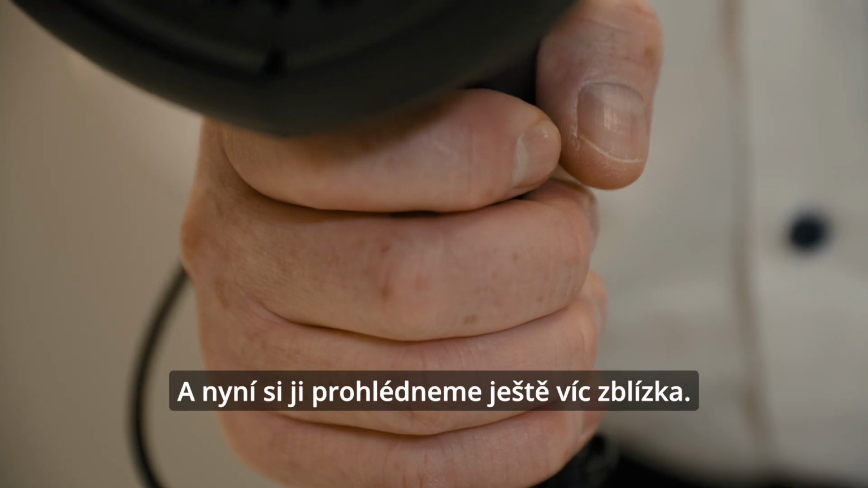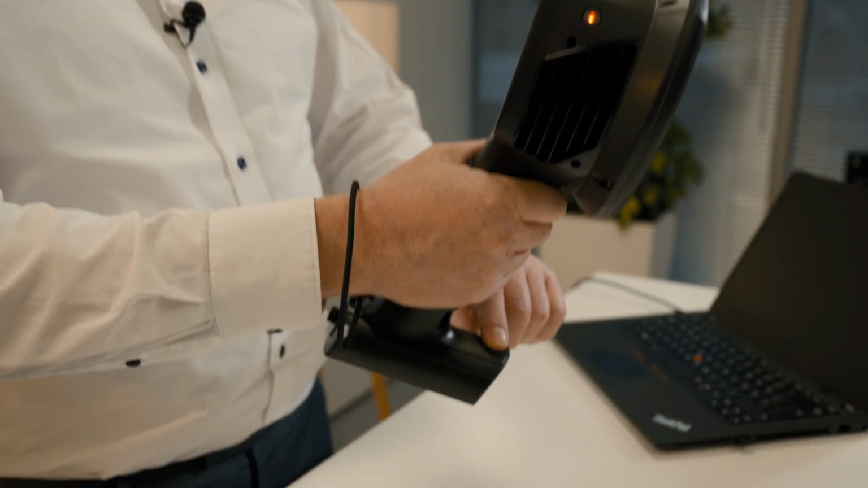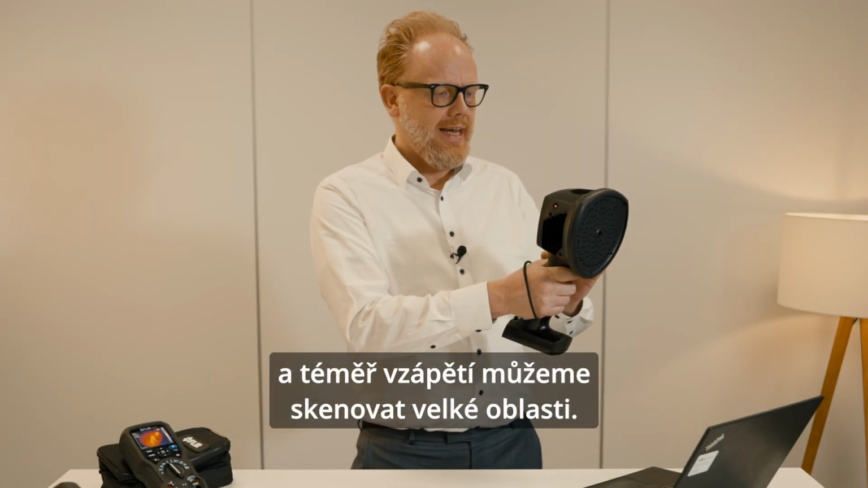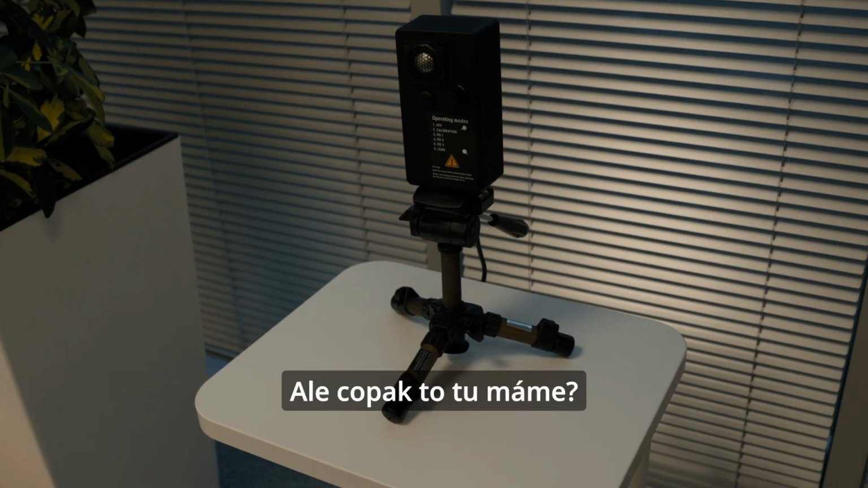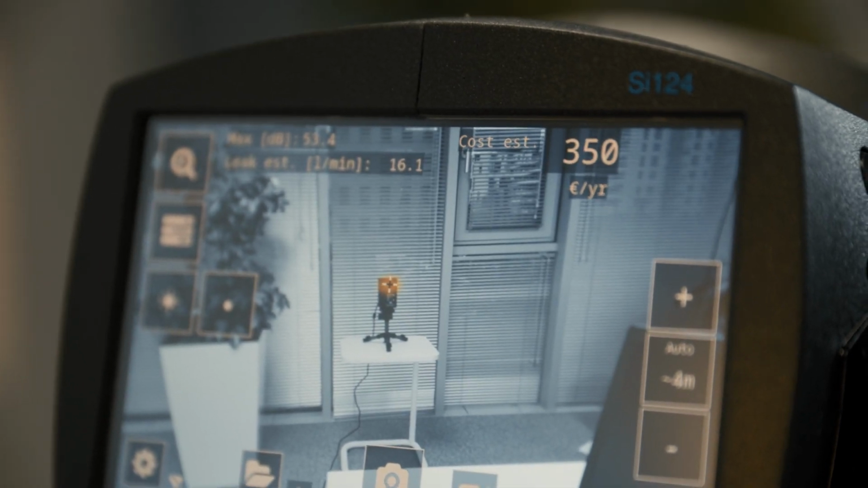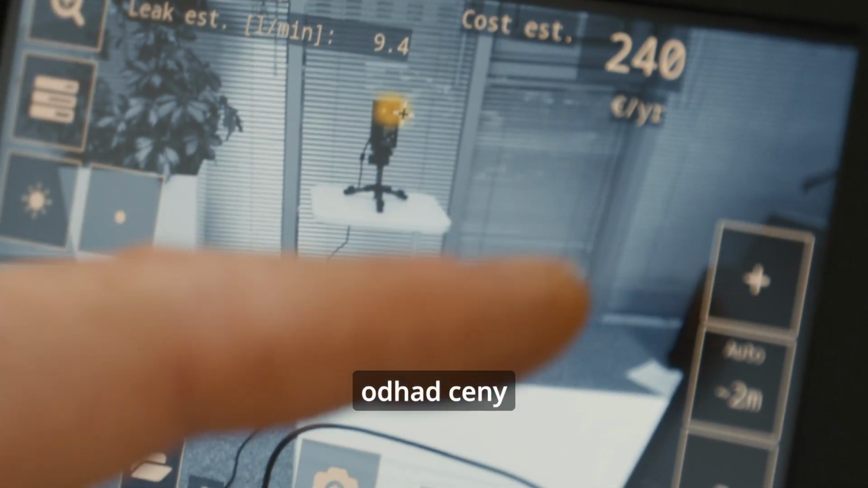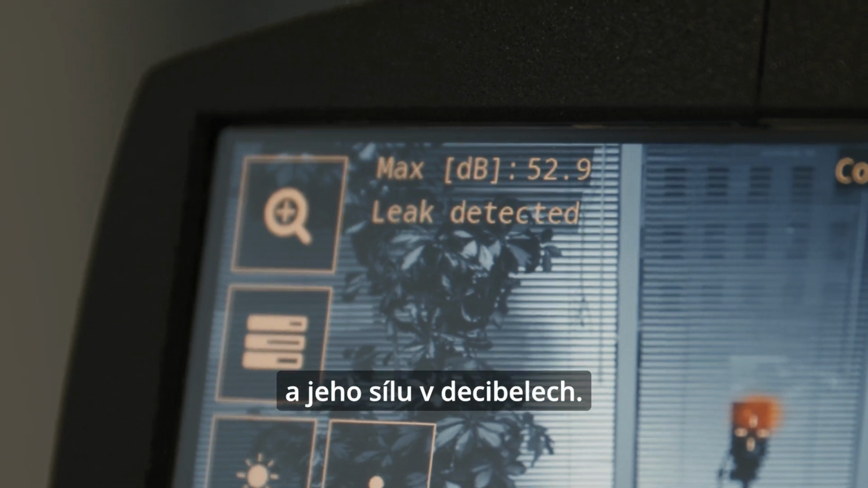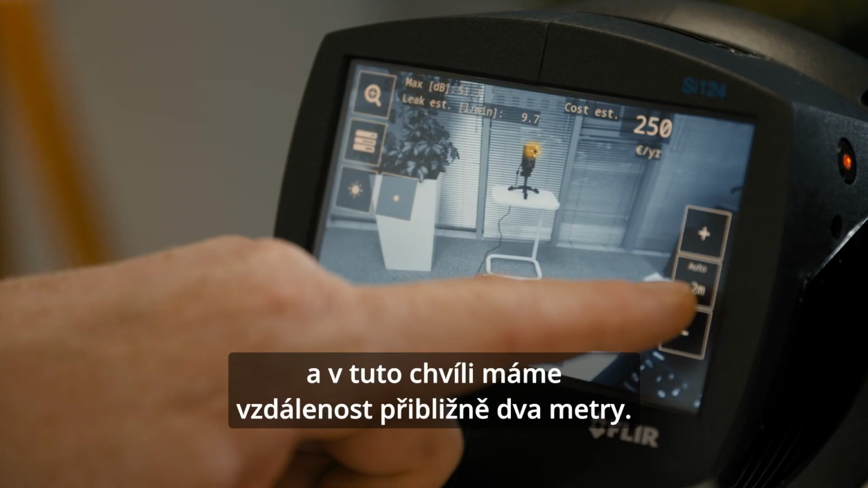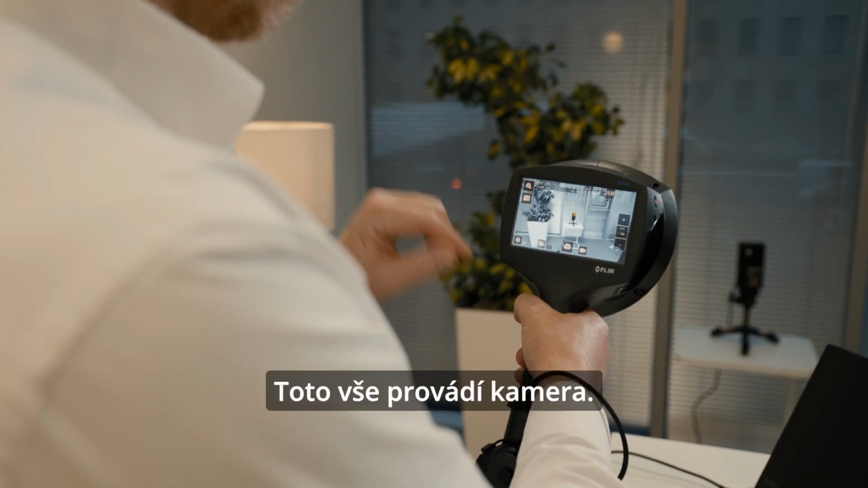Okay, so let's have a closer look. So we turn on the device here and very quickly we are able to scan large areas. And what the heck, we have a leak here. So here we see the leak size, we see the cost estimation and the decibel level. Here the leak is visible with a crosshair. And we have at the moment a distance of about 2 meters, everything done by the camera.